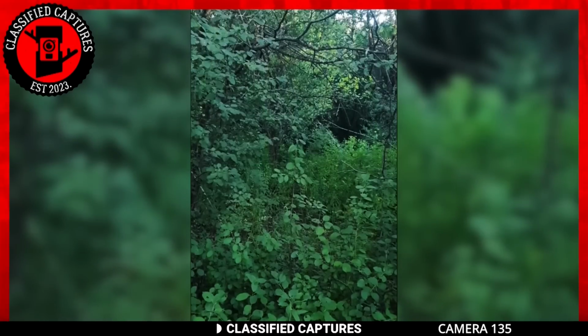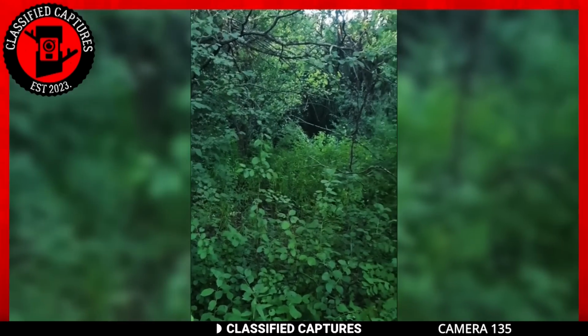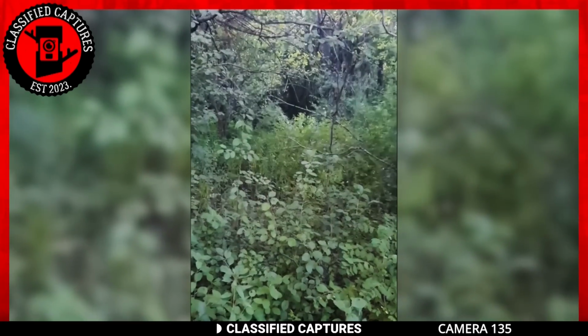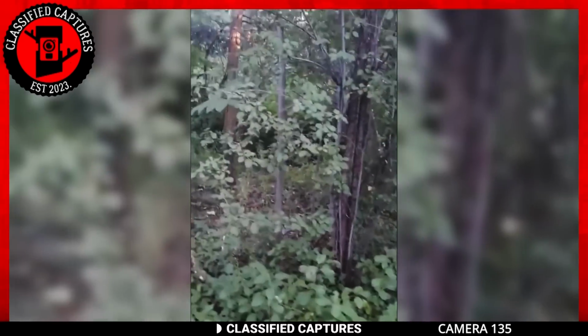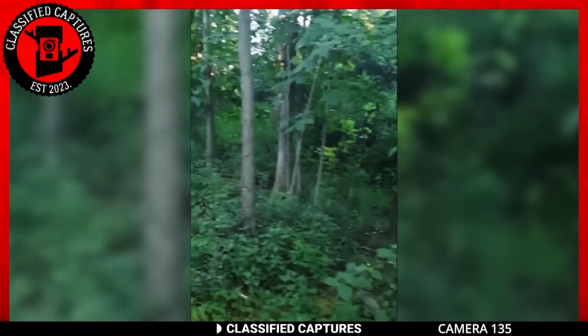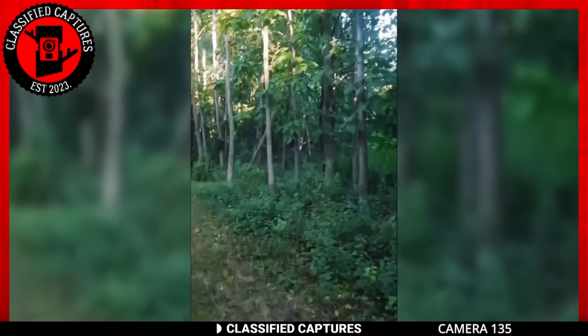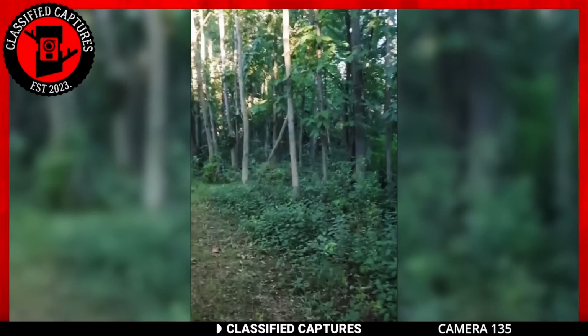Yes, you hear it. It's not a growl, not a howl, not a roar, but something in between, something primal. The sheer weight and depth of the sound hint at the presence of something large. It also sounds like something that commands attention and respect. The owner of the bone-chilling footage is convinced that what they've captured is none other than the legendary Bigfoot, the elusive giant of the woods.